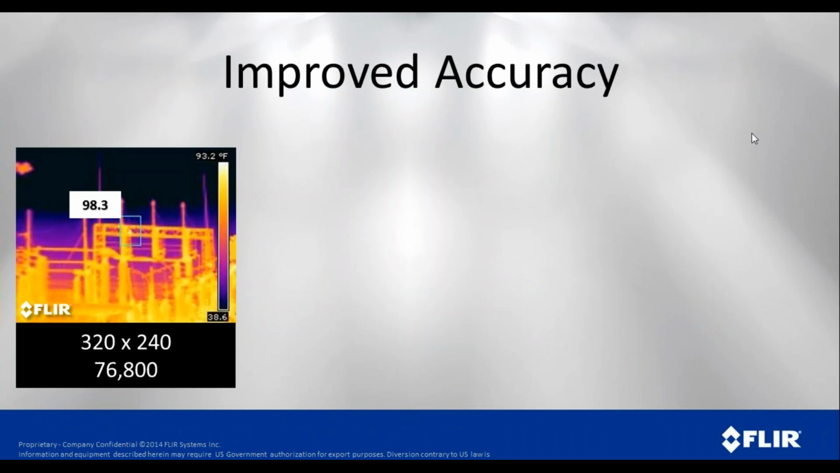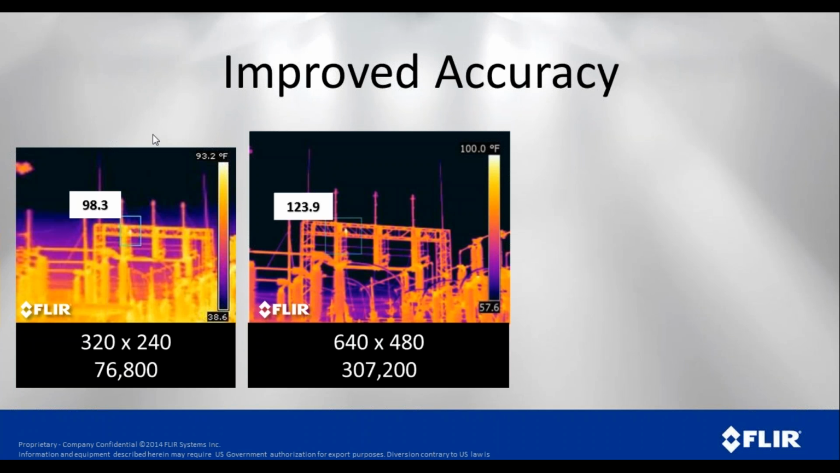Another example, these are images taken from the same spot with different resolution cameras. And you can see we're pretty far away in these images. So with a camera that's pretty high resolution, 320 by 240 has a little over 76,000 pixels, we get a reading of 98.3. With a higher resolution camera, we jump up from 76,000 pixels to 307,000 pixels. That temperature reading goes up to 123.9.